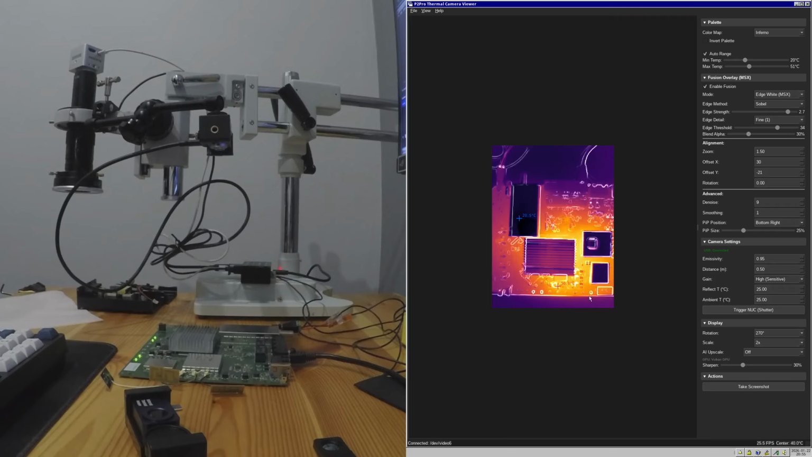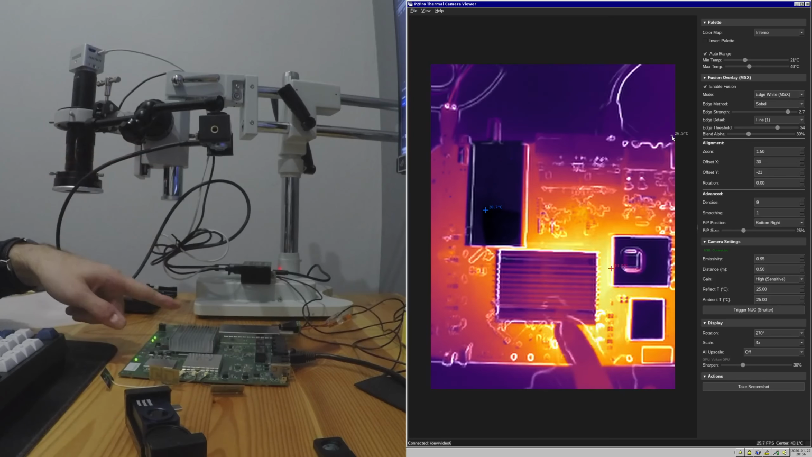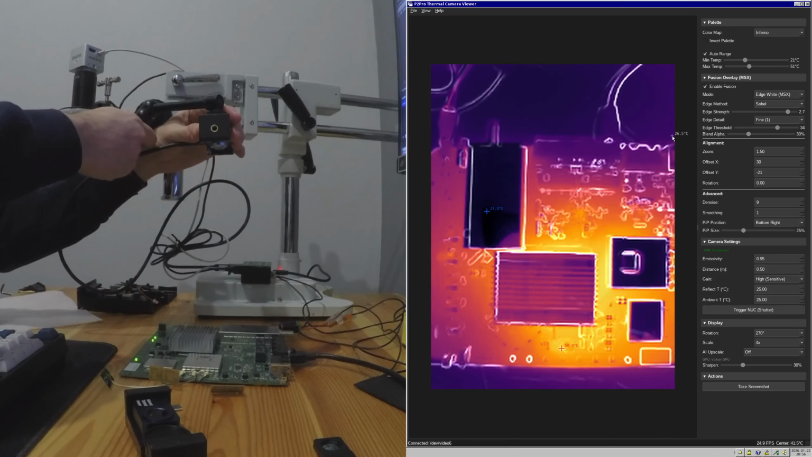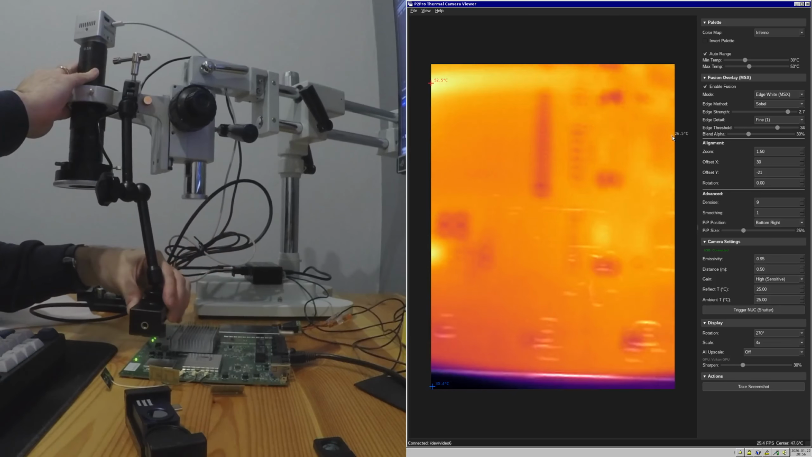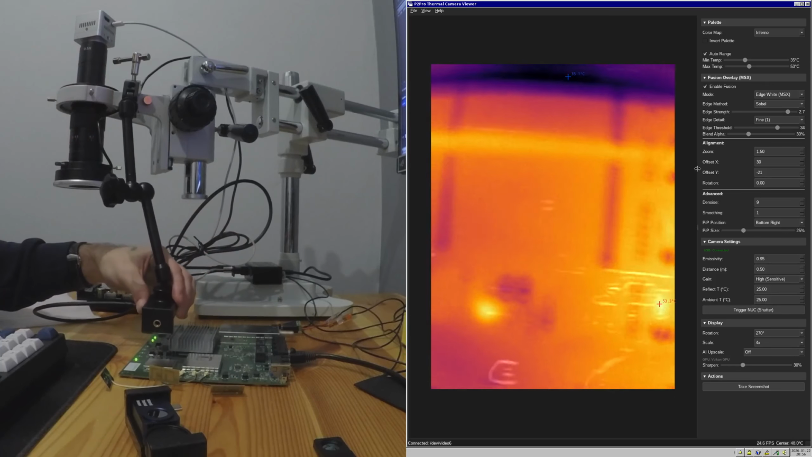And if I don't have only a single component, it would be more of a guessing game. So even if I zoom in a bit, it's still quite blurry. And if I was to put the camera closer to the PCB, I can show you how it would look, but it wouldn't be helpful either, because it would be even more blurry, like this, right?